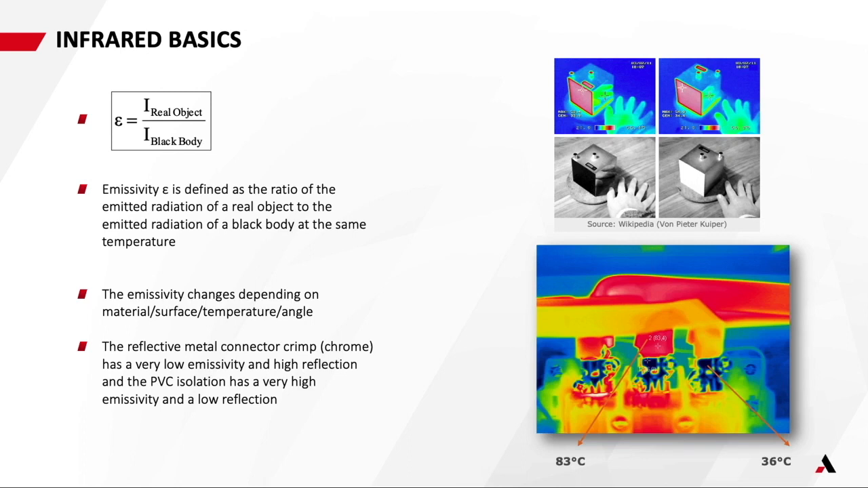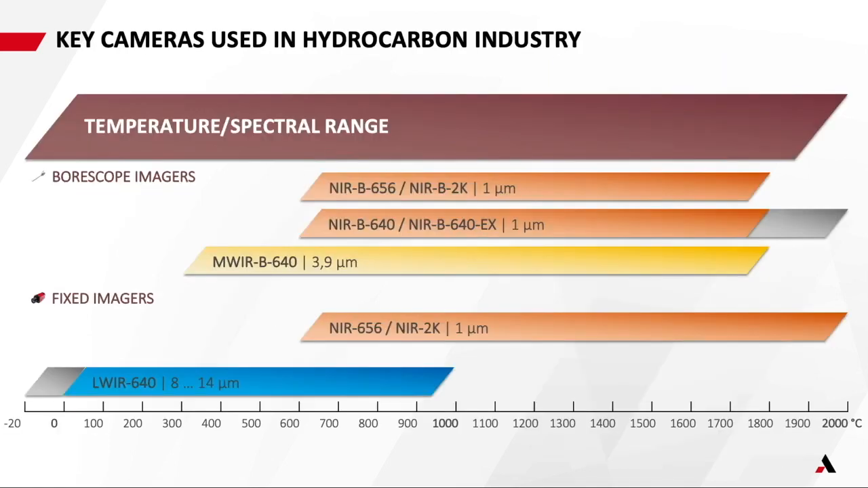The emissivity changes depending on material, surface, temperature, and angle. Angle is a really critical one as well, because if we're measuring cylindrical objects, spherical objects, for example, pipelines, and we don't have the correct viewing angle, or we don't have a suitable viewing angle, the emissivity of that target effectively drops as well. So we can also have a large error in our temperature measurement. So we start to measure surfaces with a much lower emissivity than we think we might be measuring.